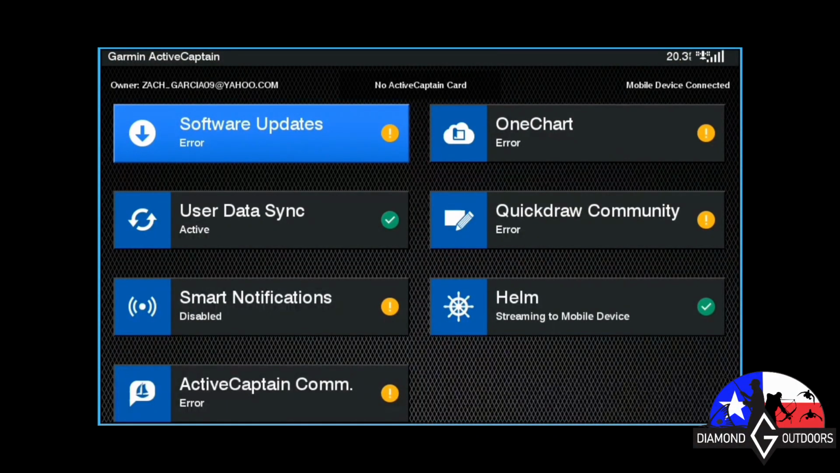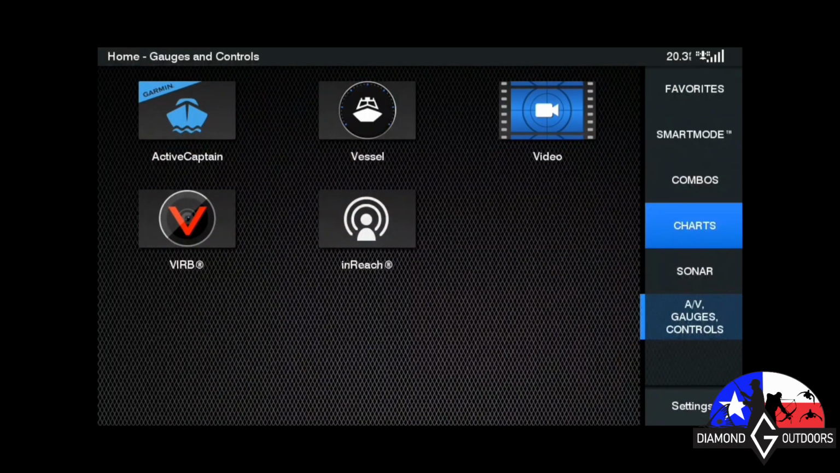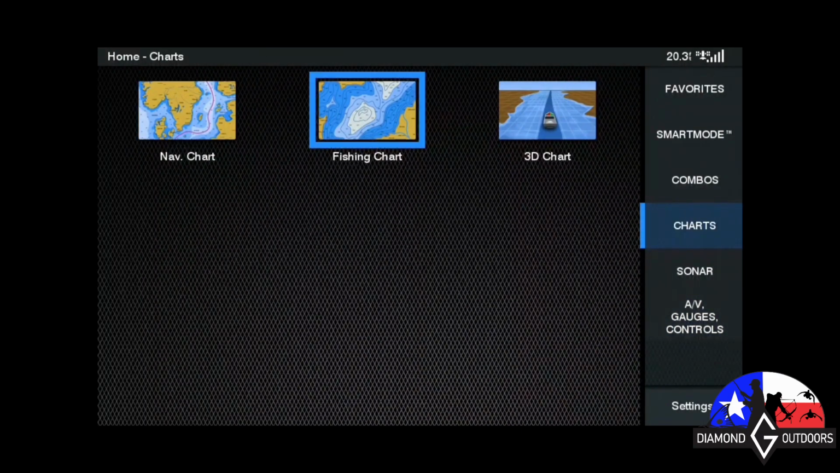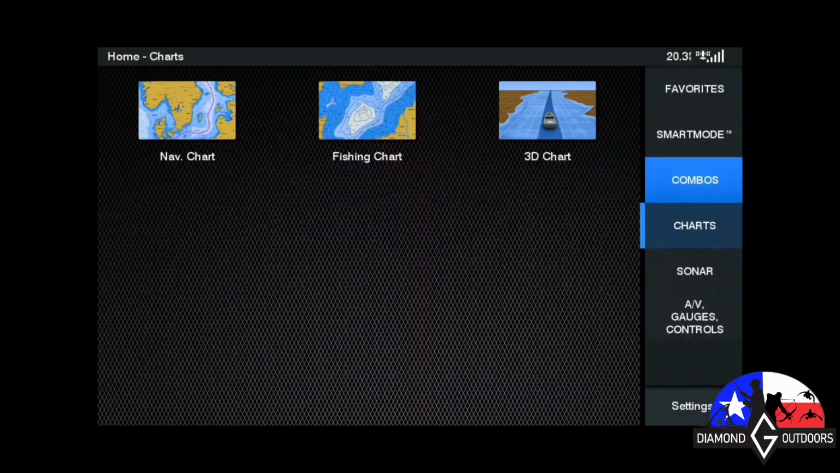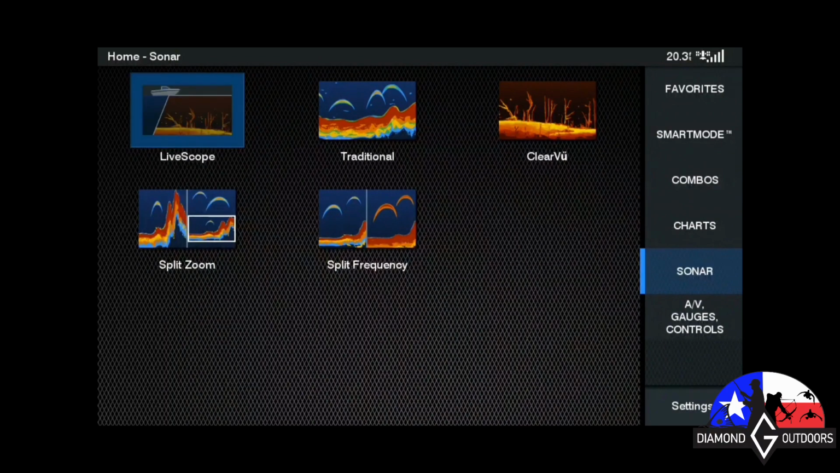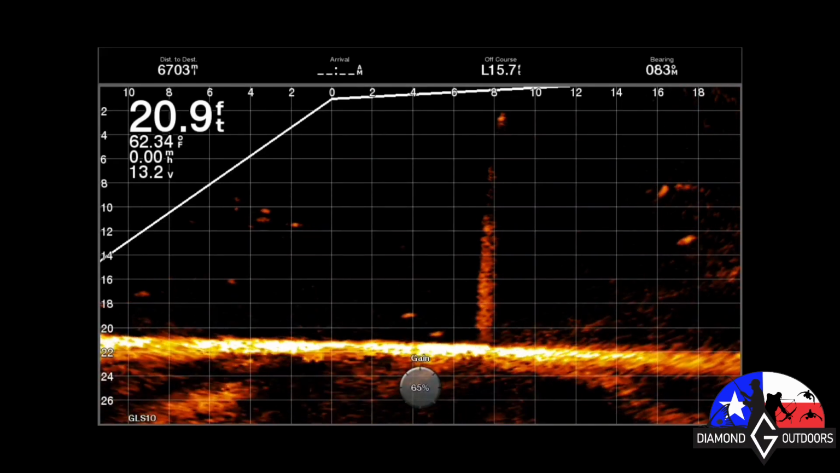Okay, this is the active captain. Kind of show y'all what I see as I'm going through it. Trying to get back to the charts on this one. Just kind of scoping it out. Should be going to sonar. So I'll go back to sonar. Go down to Livescope. Boom, there's my first look at it.